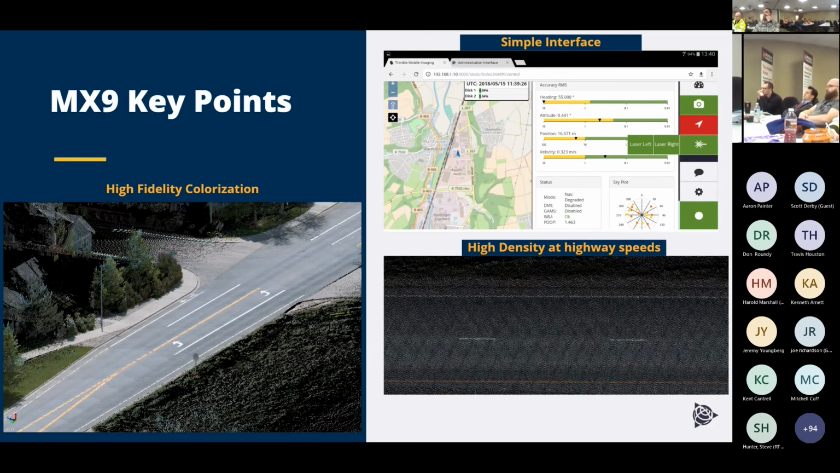So some key points on the MX9. I did want to highlight the colorization. It's not quite as good as Pete's X12 colorization, just because we're moving at 65 miles per hour. But we've done a lot of work recently to improve the colorization on all the mobile mapping systems. Colorization used to be a nice to have, a little bit of a marketing thing, but I wouldn't really use it for actual work.